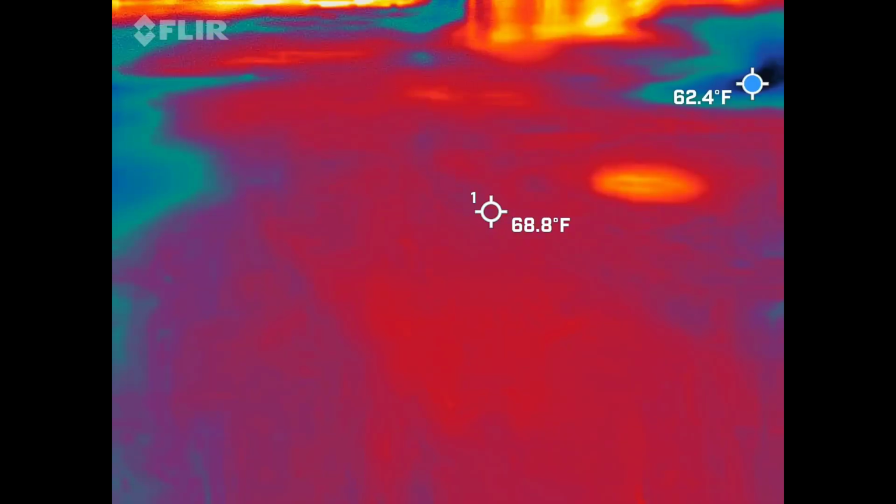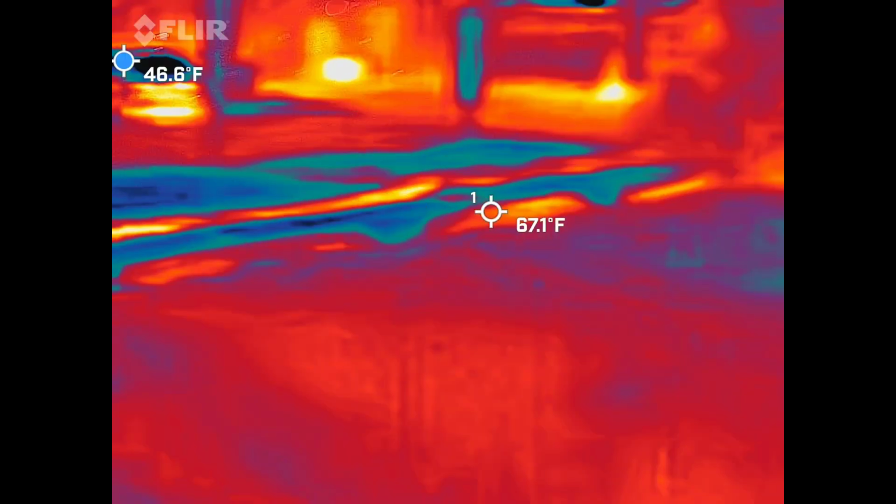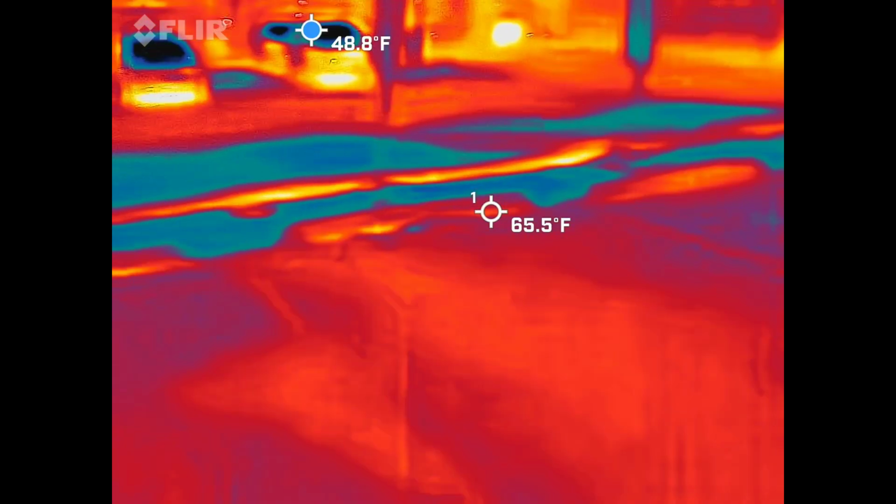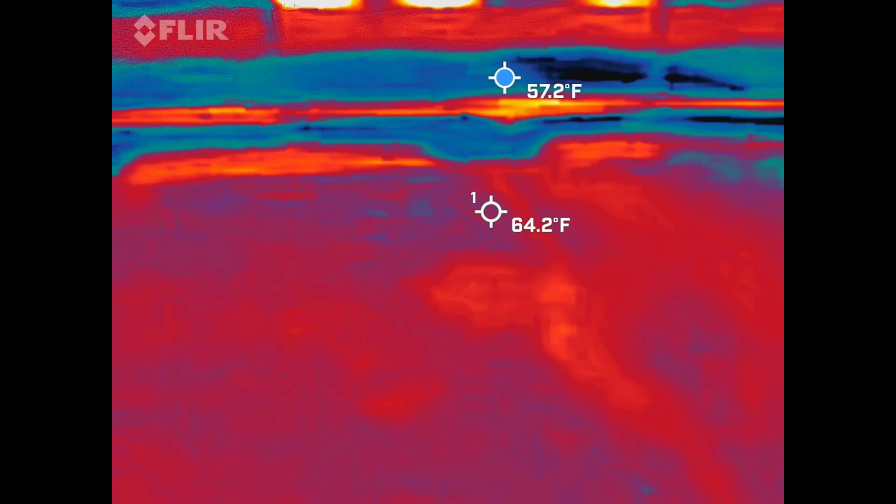So the average for this location, just to give you an idea, is between 18 and 22. That's astronomical for other spaces. But I've gotten it all the way up to 11.7, which was the highest I've had so far.